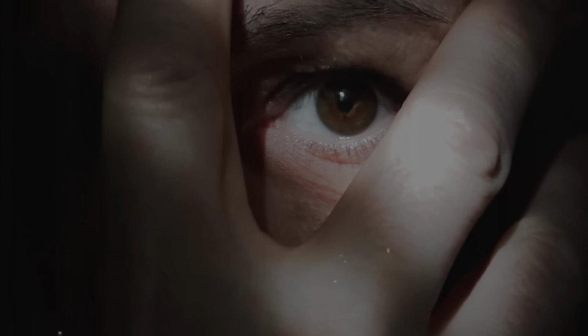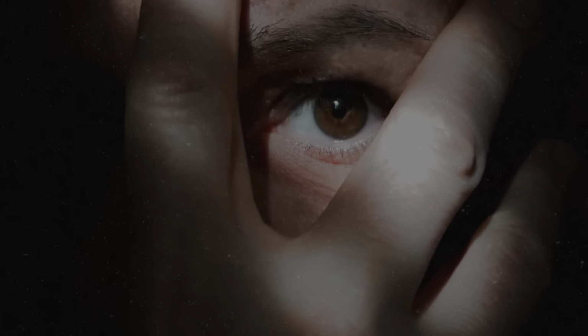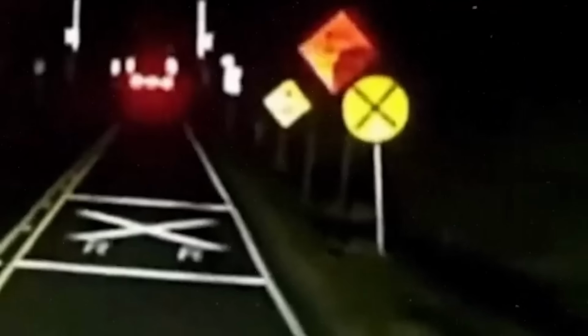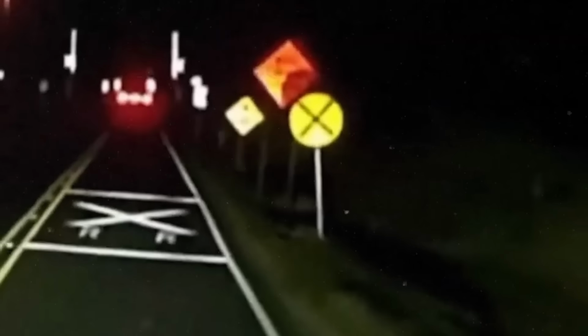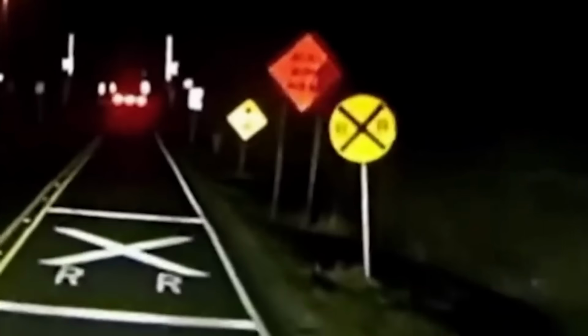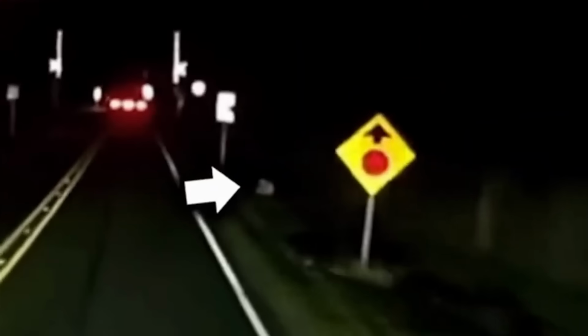This video takes place in New Mexico, and it might make you a bit nervous about taking a nighttime drive on a country road. The footage was captured with a dash camera, showing the view of the road. As the vehicle continues on its way, something catches our attention on the roadside. At first, it seems like it might be just a white bag or something similar lying there. But as the vehicle gets closer, we can make out the head of this eerie creature. It's quite ghostly and appears to have a humanoid head hunched over on the side of the road.